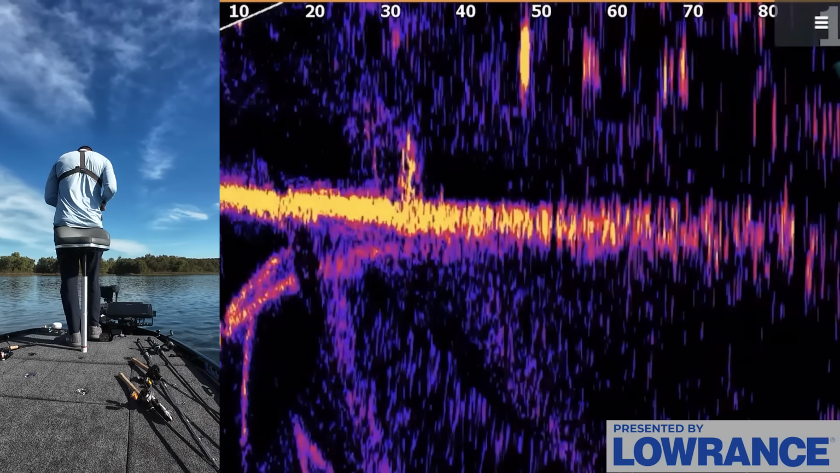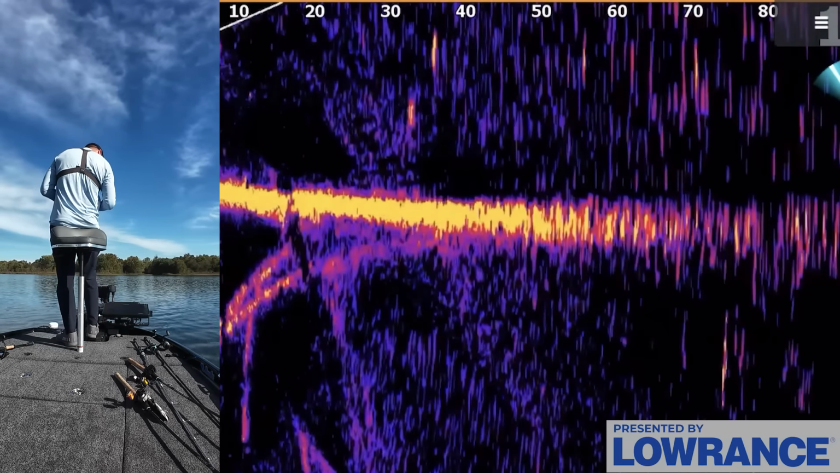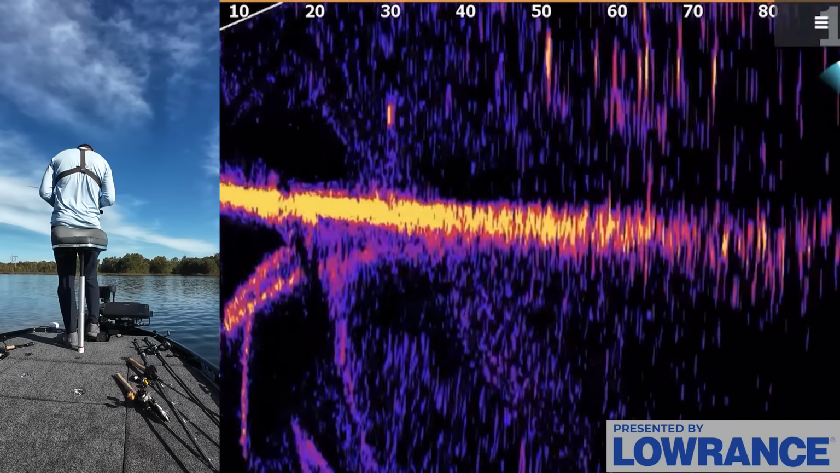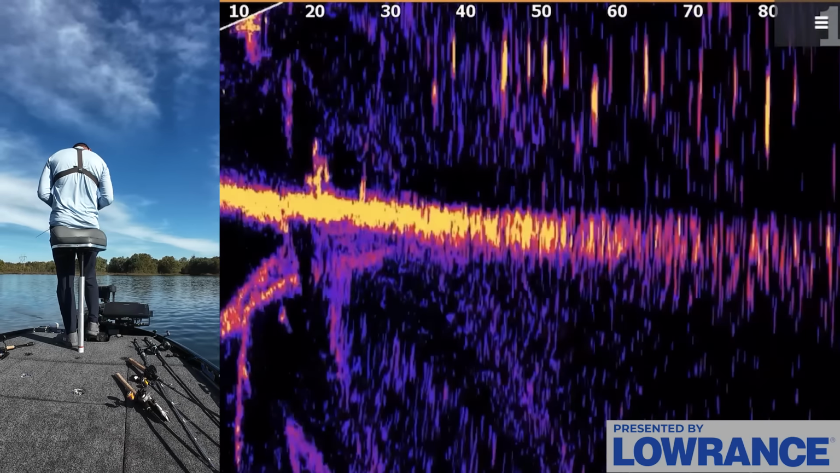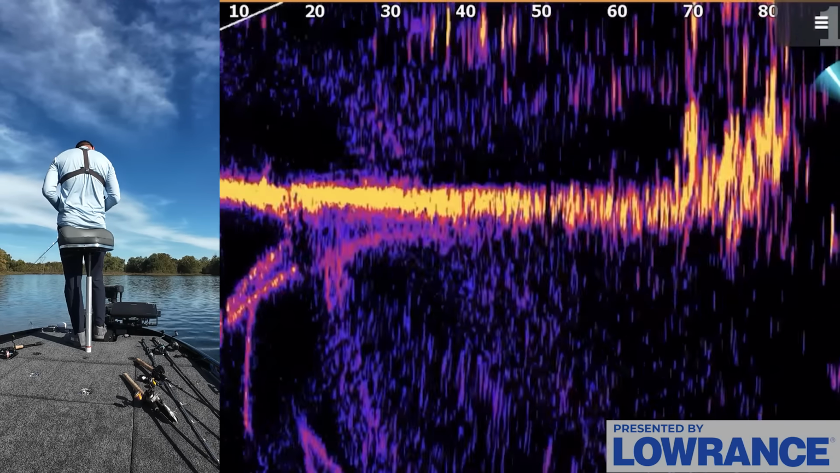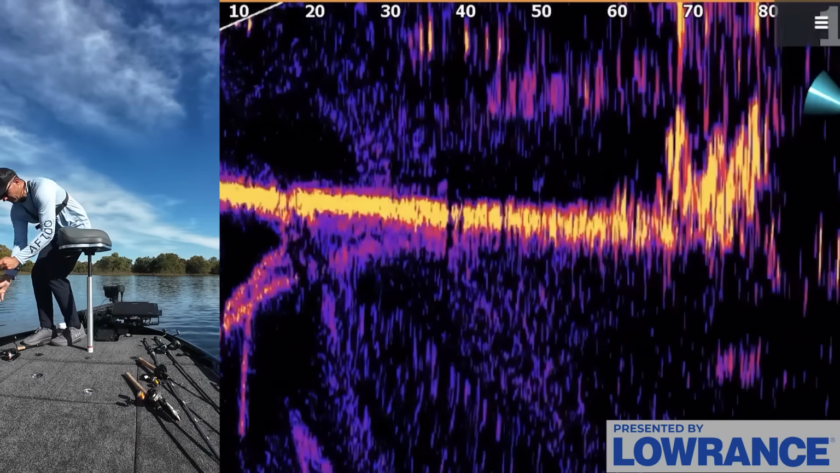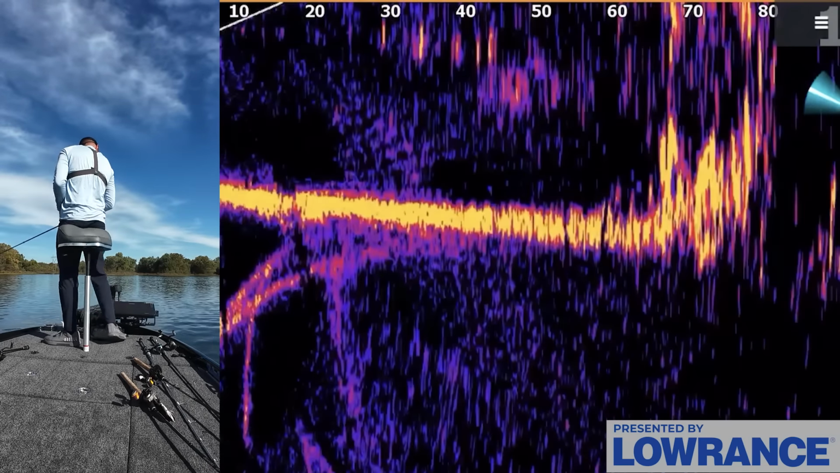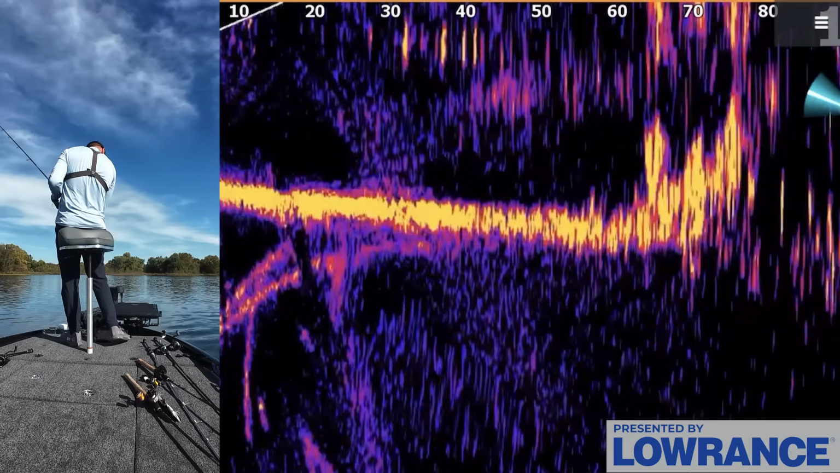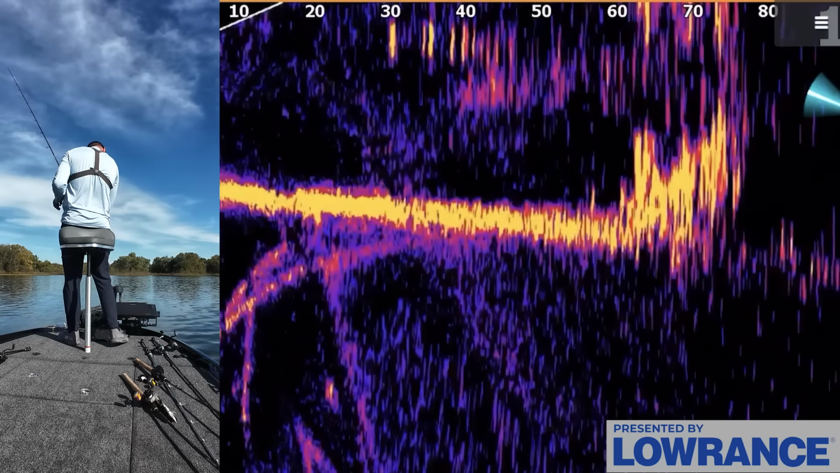Well, there were a few fish just kind of, oh, there's one. Interesting. I almost want to go to that full other side. Oh my gosh, that's a good brush pile. Let me poke at that with this Wacky. It's a really good looking brush pile. Come on, fish.